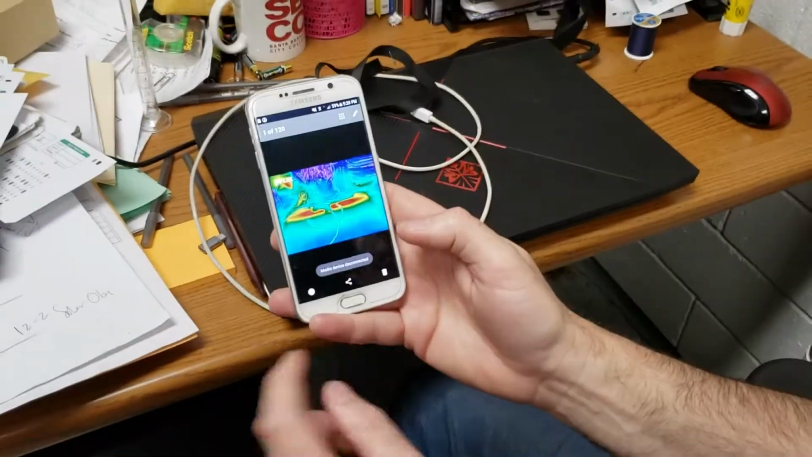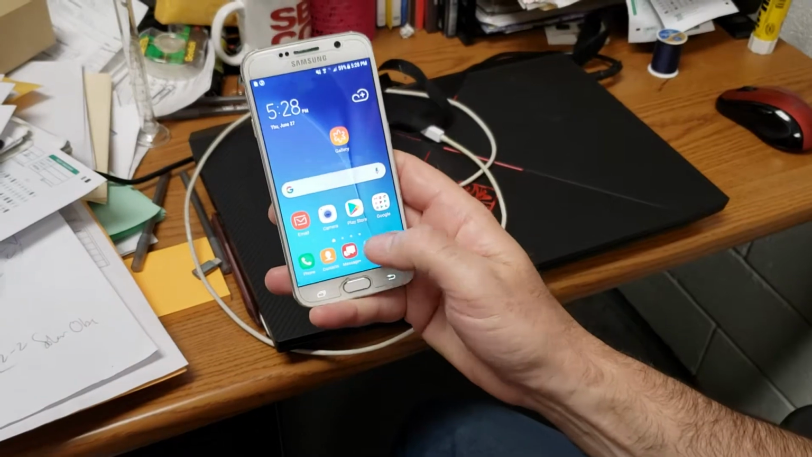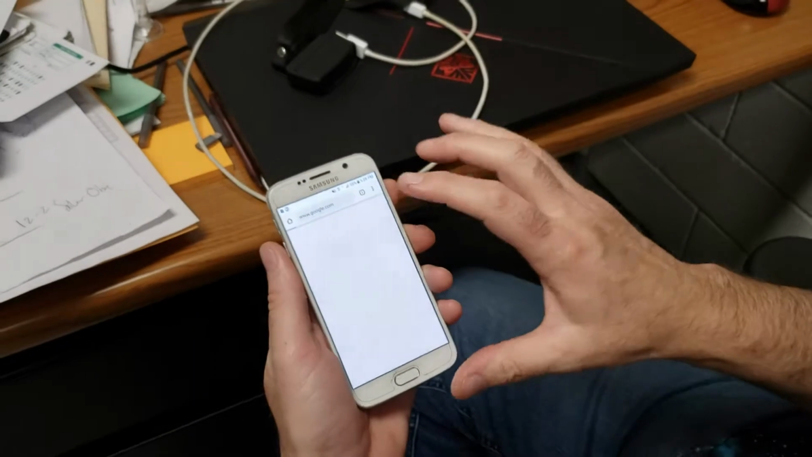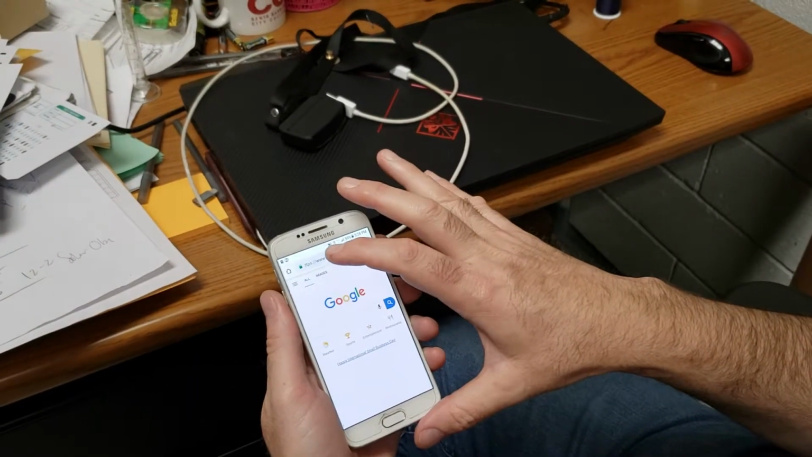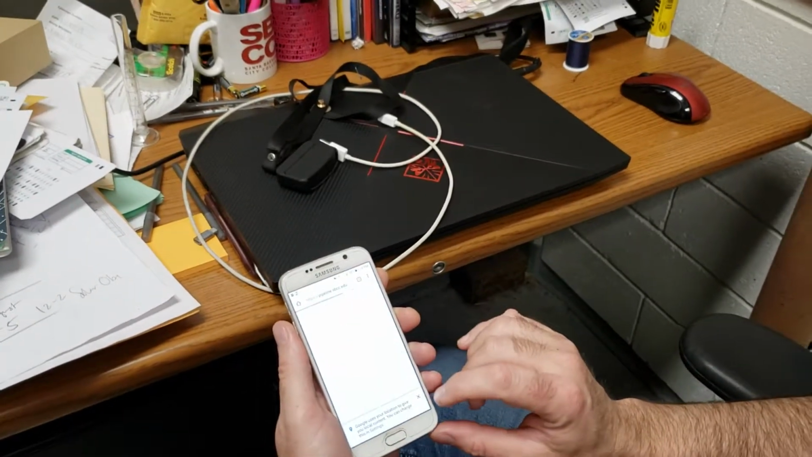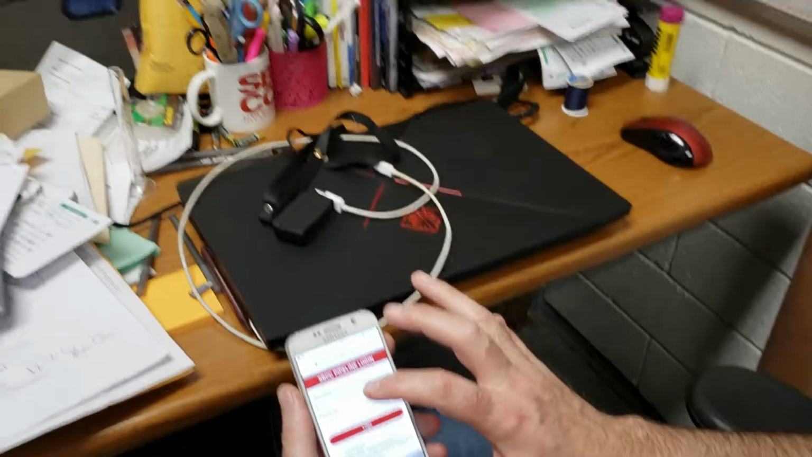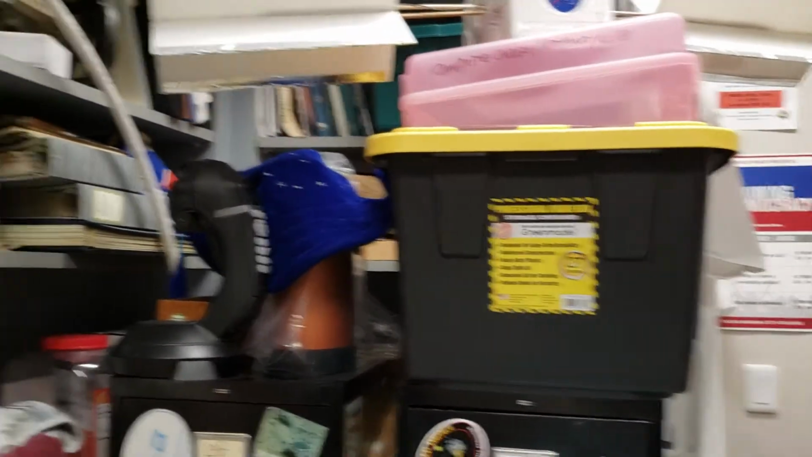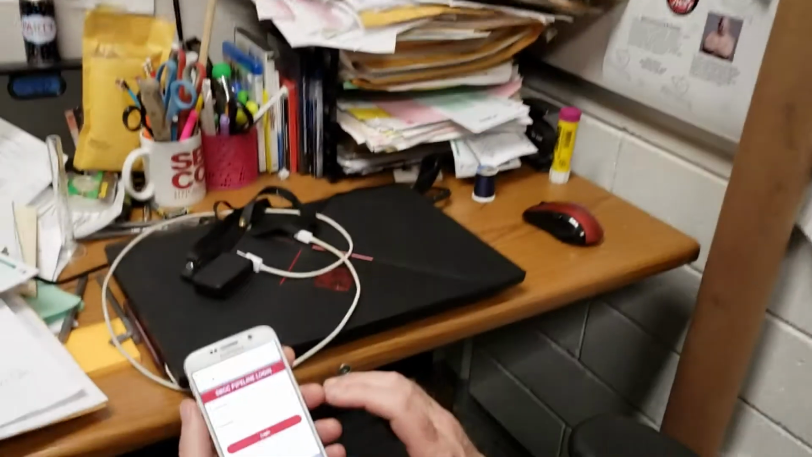So back to the main screen, click the middle button. Click our browser and you can just go to Pipeline and log in with your Pipeline account, and then you could send yourself an email. That's a pretty easy one to do. So Pipeline is actually already here. I'm logging into my Pipeline. Oh yeah, security. There we go. All right, I'm logged into Pipeline.